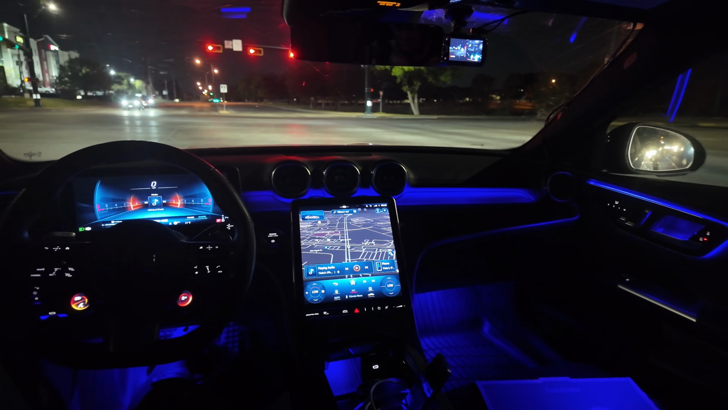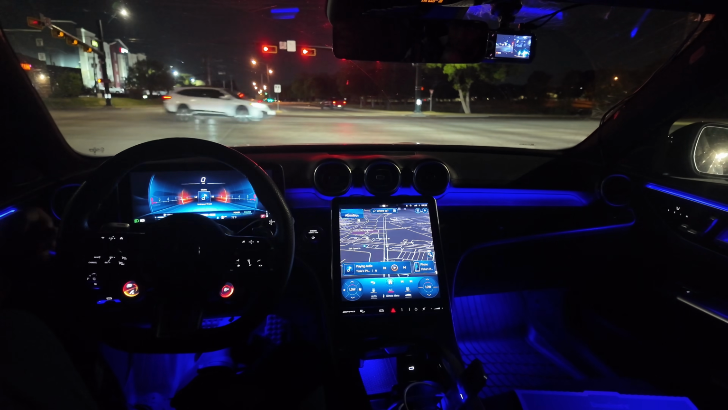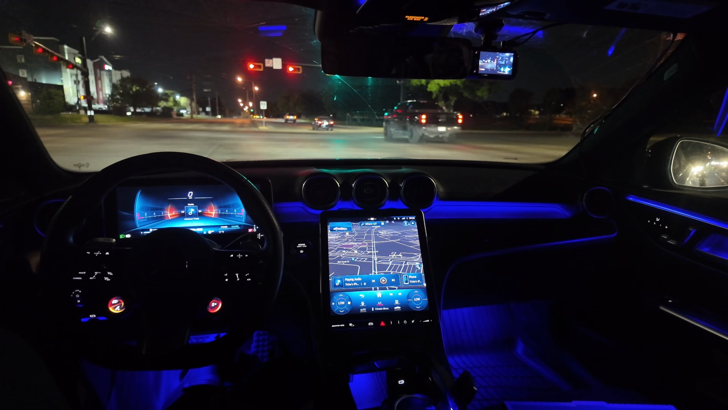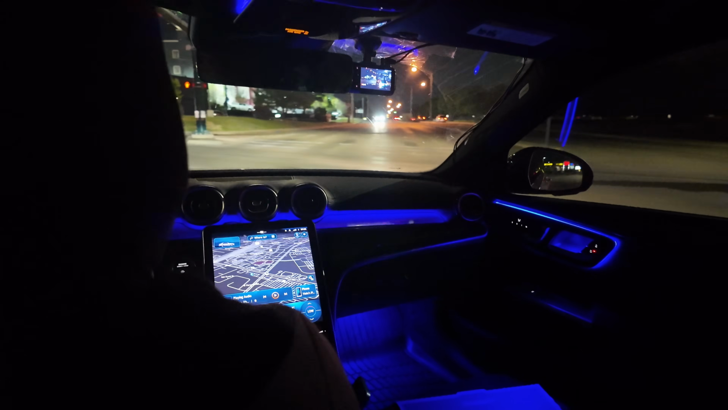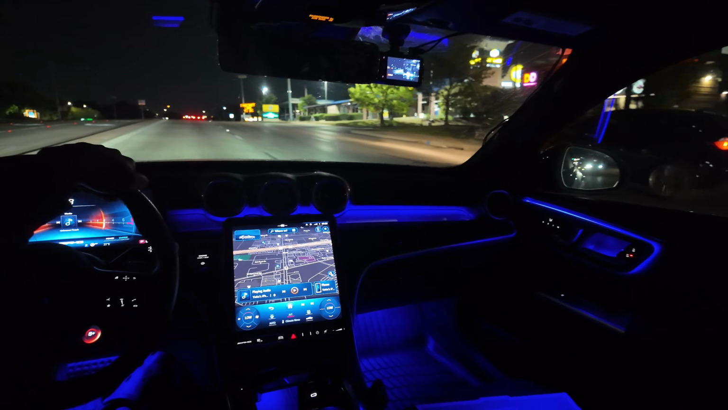Man, like I said, for all y'all saying I should have got the 63, this thing is going 0 to 60 in less than 4 seconds. The 63 is not even a second faster. But I don't think the price of what they're asking for is worth paying that. You know what I mean? And it still has a 4-cylinder.